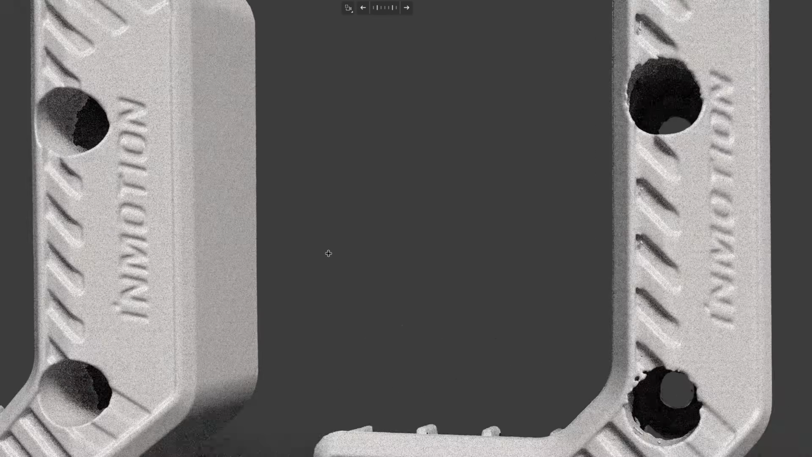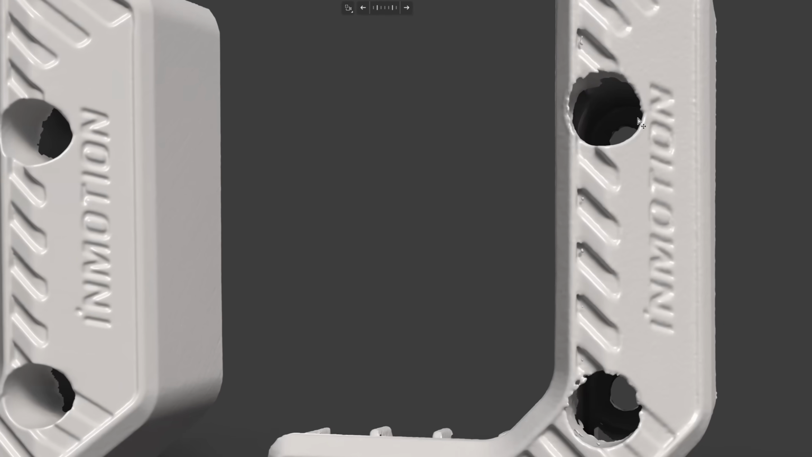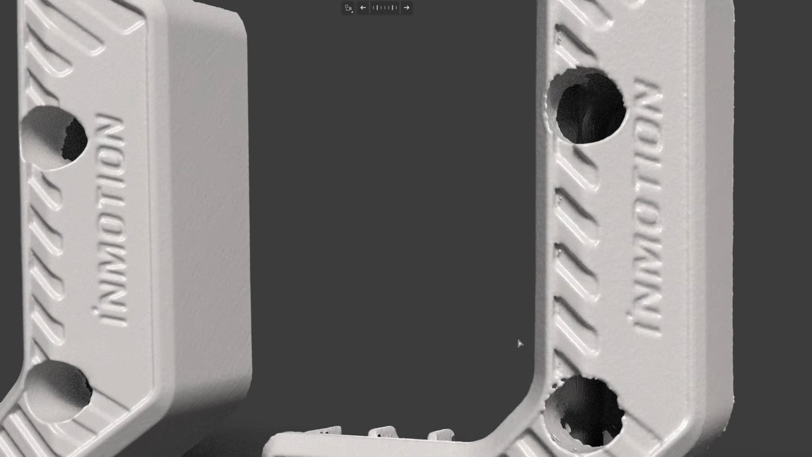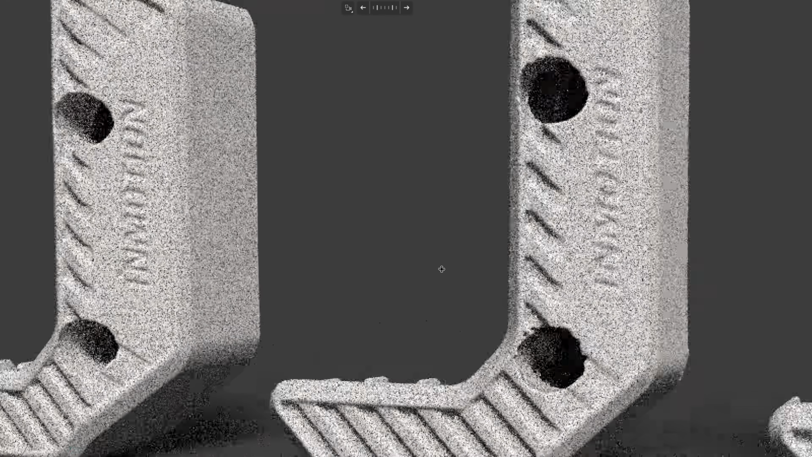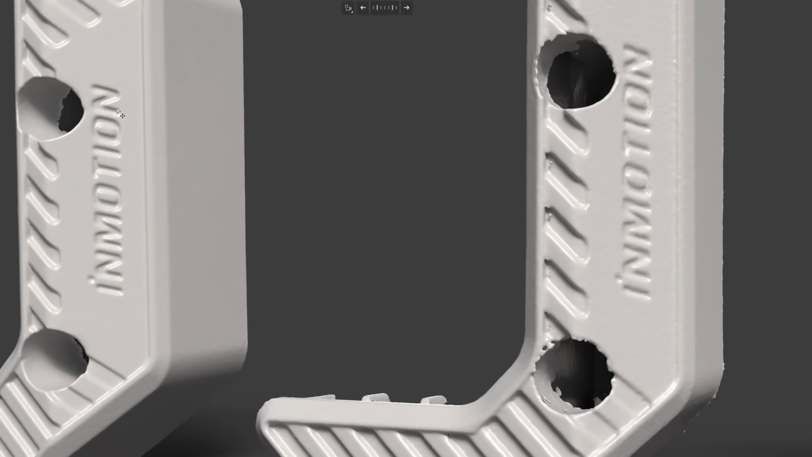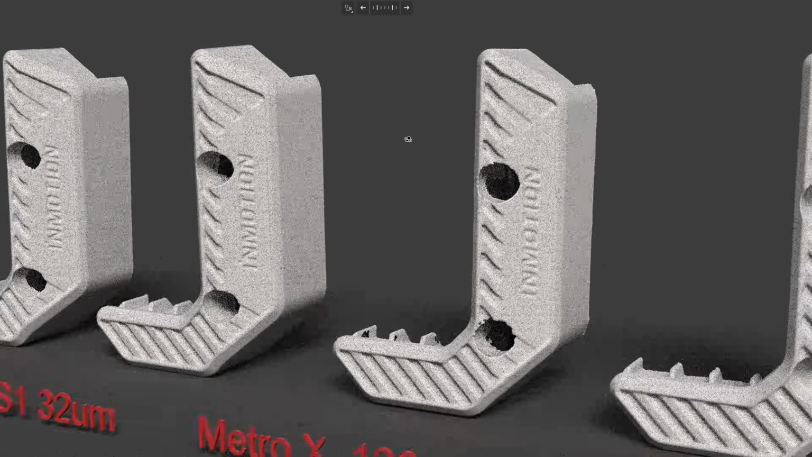And if you compare this with the Metro X, you can see that the Metro X has a lot of noise in the whole area and also in the pocket here. So when you need to find the location of the hole, this could cause a problem. If you look at the resolution of the scan from the embossed text, the Metro X has a lower resolution than the S1 and the Laptor. Even though it's fused with the same 0.15 millimeter, I spent the longest time scanning with the Metro X. It takes the longest time to scan.